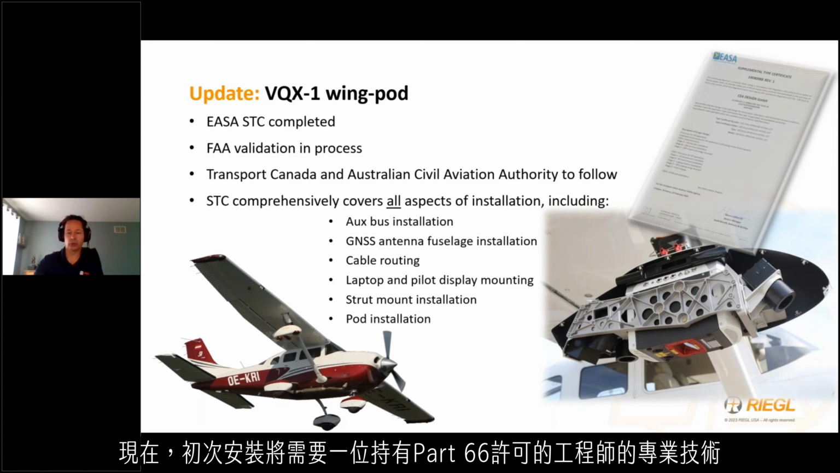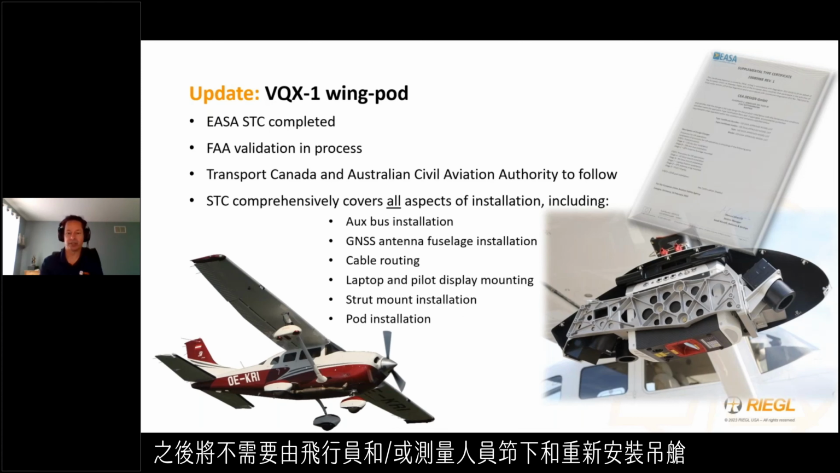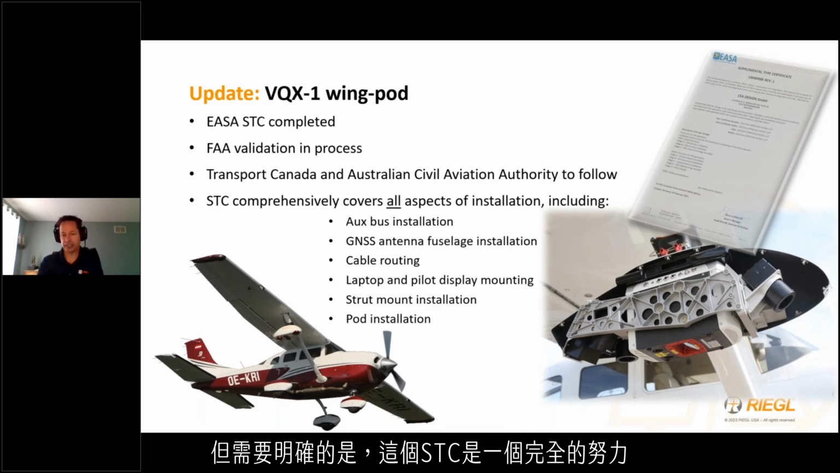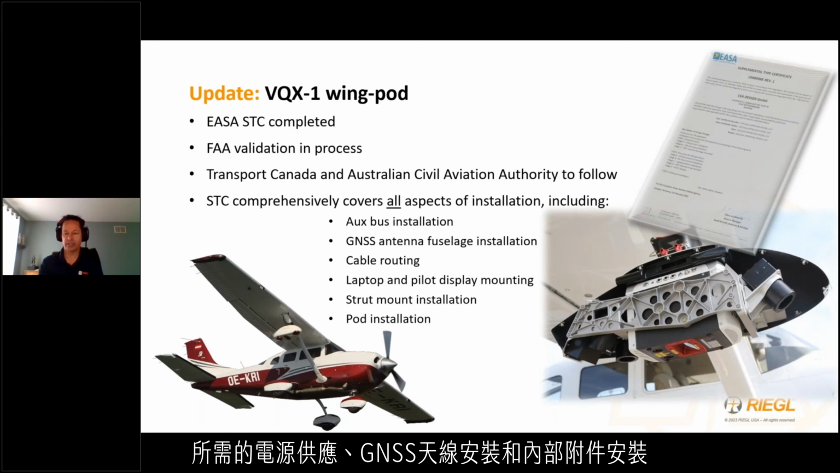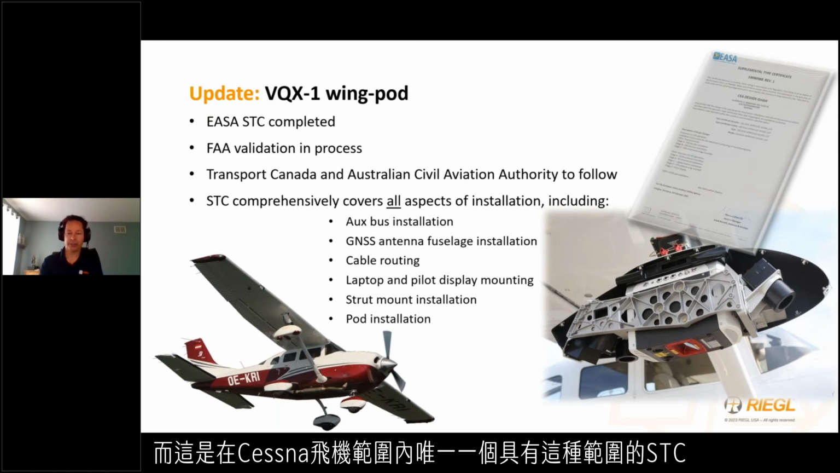Now, first installations will require the expertise of a Part 66 licensed engineer or Part 145 maintenance organization. However, subsequent removal and reattachment of the pod by the pilot and or the survey staff will no longer require the service. But to be clear, this STC is a wholly complete effort. It covers every aspect of the installation, including all wire routing, the required power supplies, GNSS antenna mounting, and interior accessory installation. There is nothing left for the customer to pursue and is the only STC like it available anywhere in terms of the scope for the Cessna aircraft.